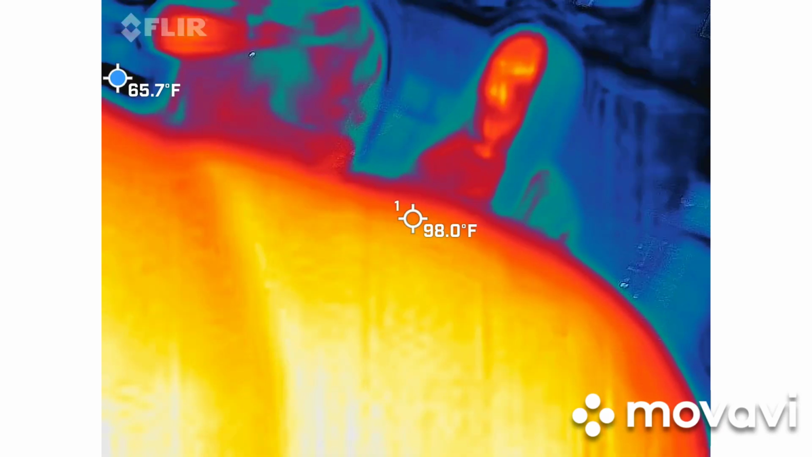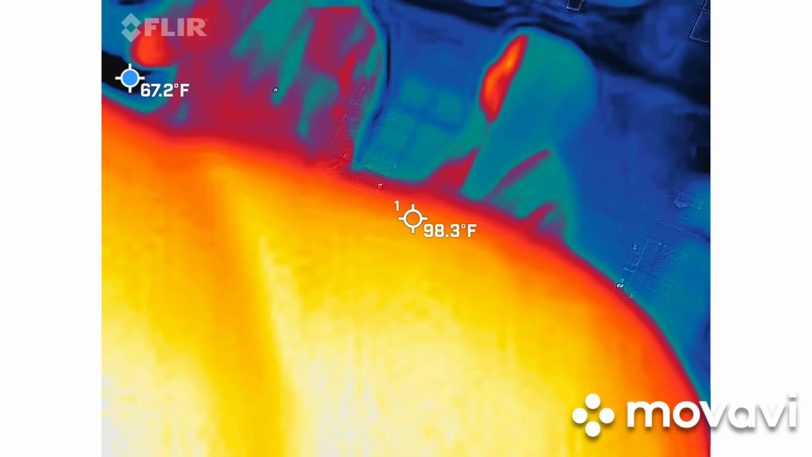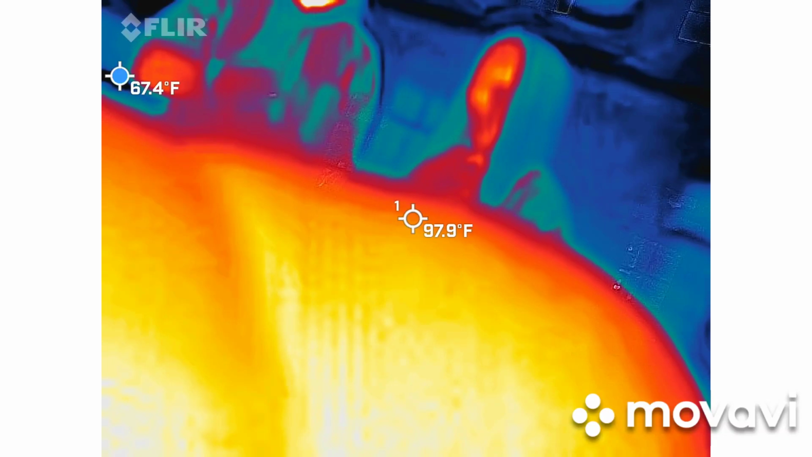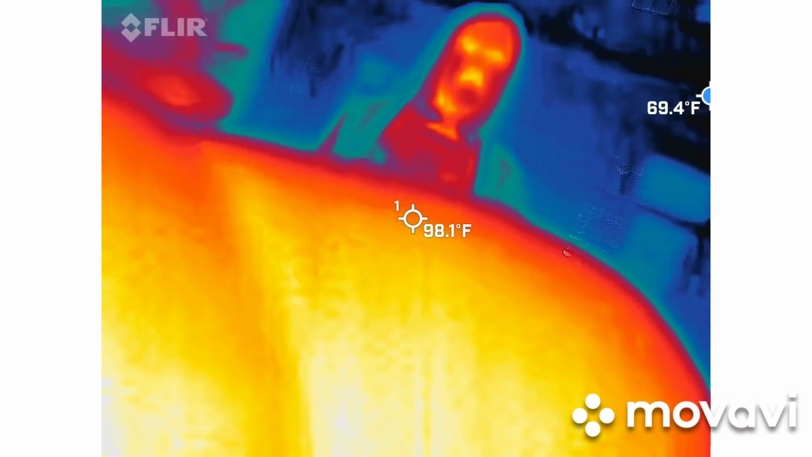So if anything does happen, it's going to pick up electrical wires and buildings. We're always going to debunk things first, but if you have erratic activity, then obviously you need to be paying attention on the spirit box and see what's going on there. Cool. Next.